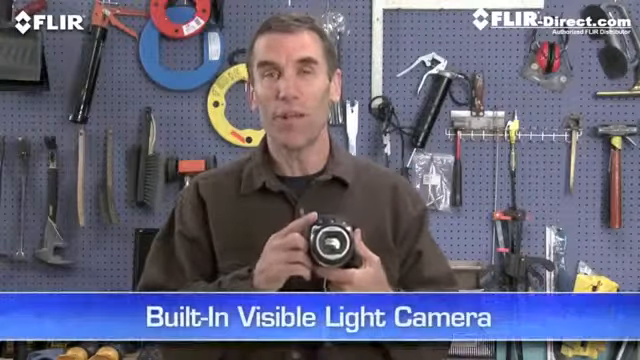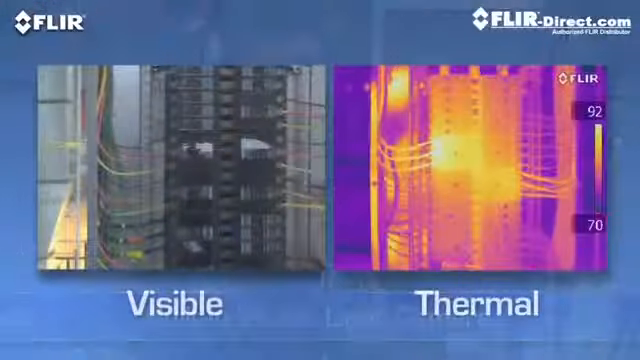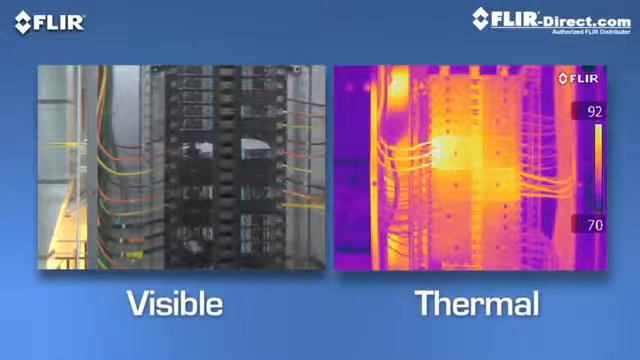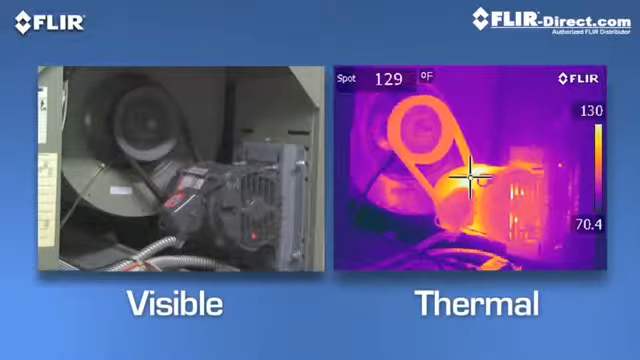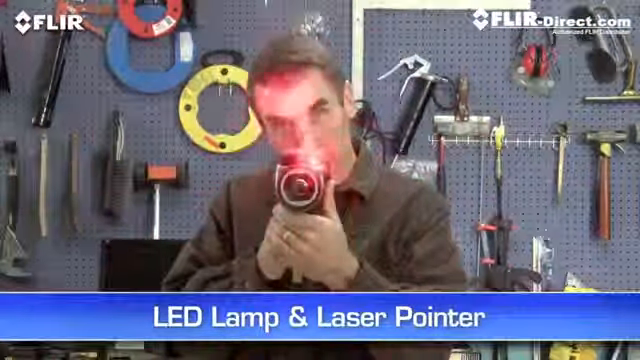Like a built-in digital camera. This lets you take thermal and visible light images simultaneously, so it's easier to show what needs to be fixed and where. Great for reports. There's an onboard LED lamp and laser pointer so you can illuminate and mark targets in the visual picture.